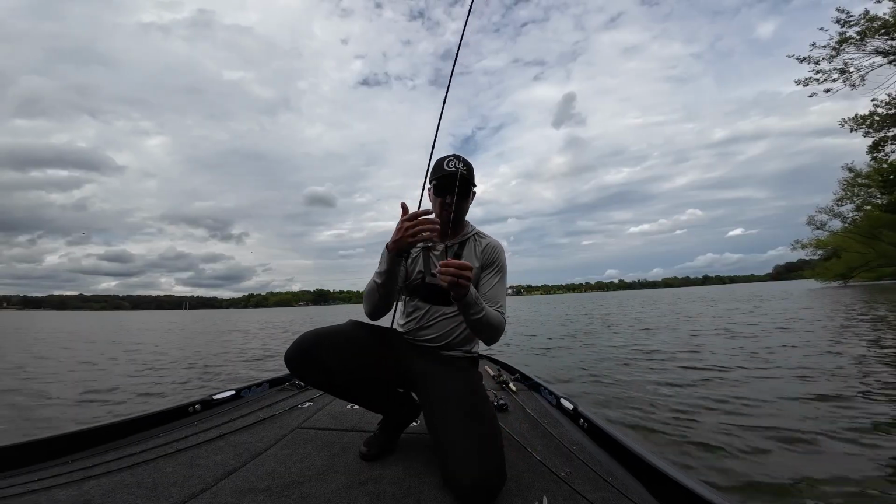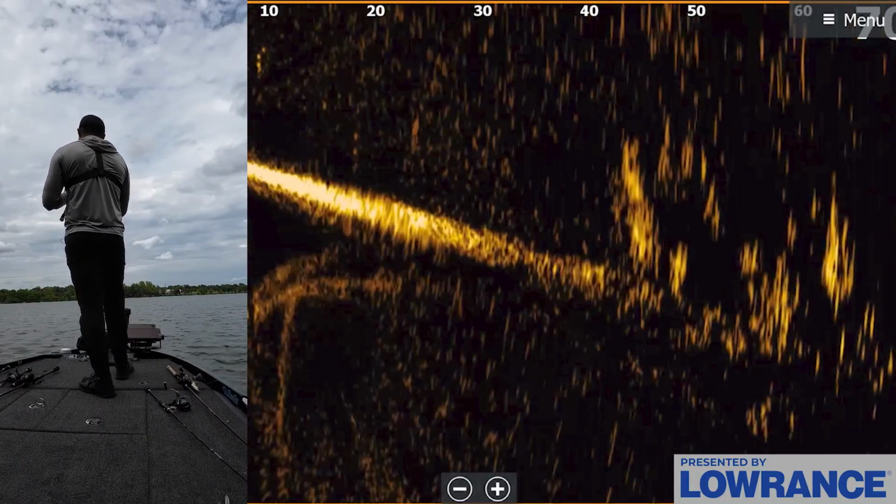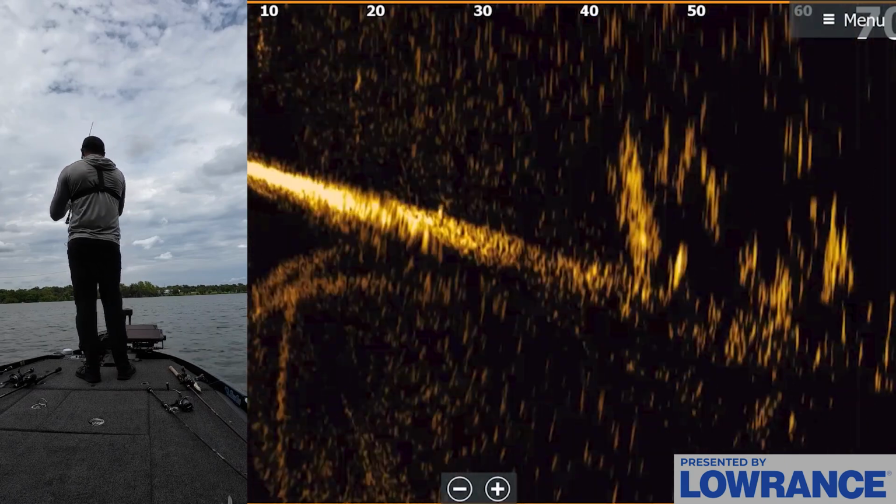There's definitely a bunch of fish down here. Let's get another worm on. Man, well, there we go. Another decent fish. Nothing big today, but I really had to let these fish just eat that worm.